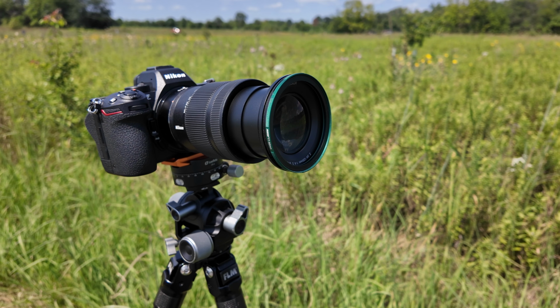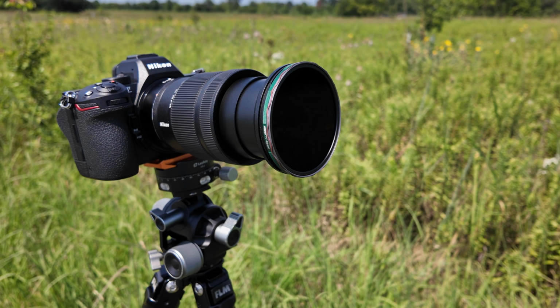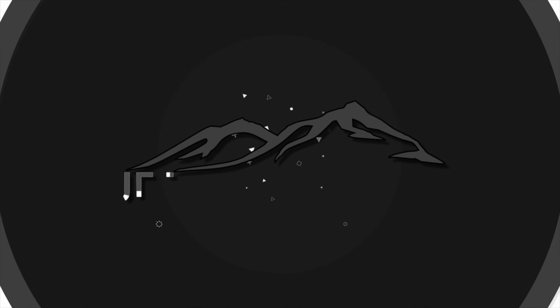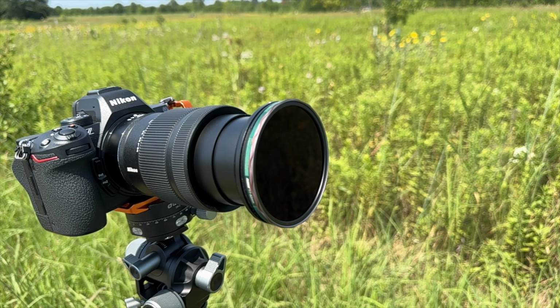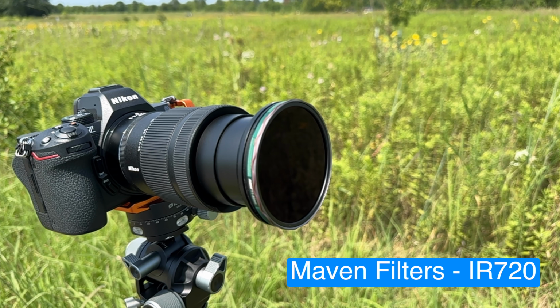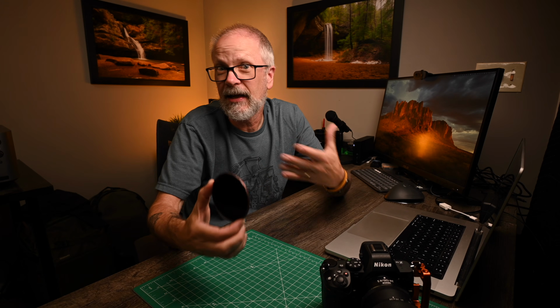Today we're going to talk about one of Maven's infrared filters and a little bit about infrared photography in general. If you've been curious about infrared landscape photography, an infrared filter like this for the end of your lens, this particular one is from Maven Filters, can be an inexpensive way to try it out and see if you like it and play a little bit with it before you do a more expensive camera conversion or something like that.